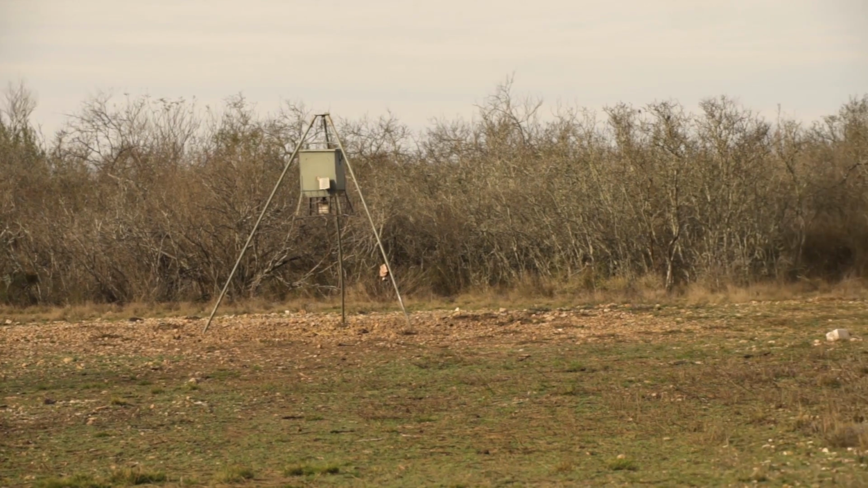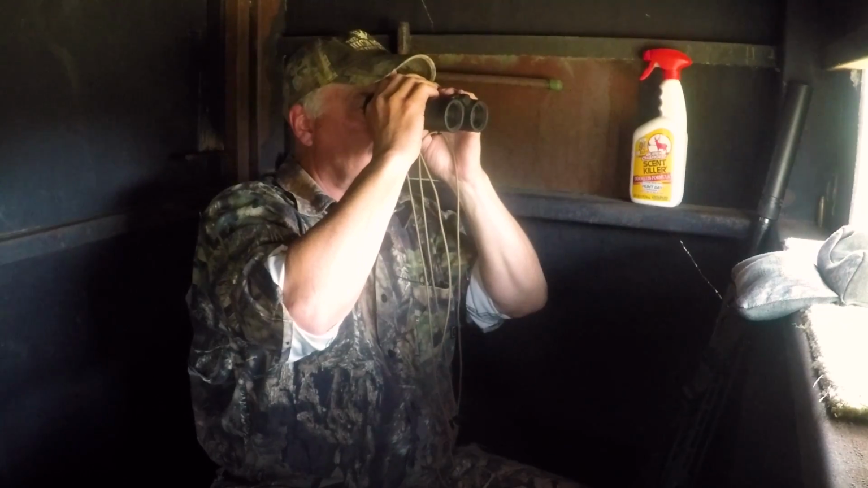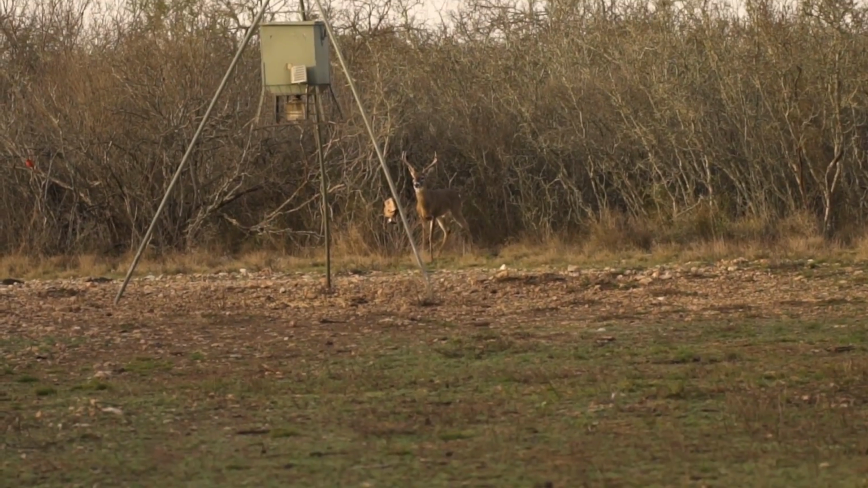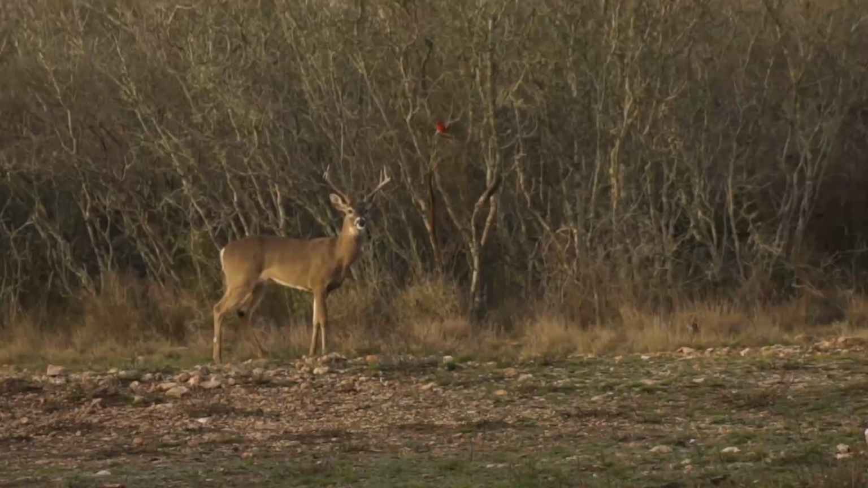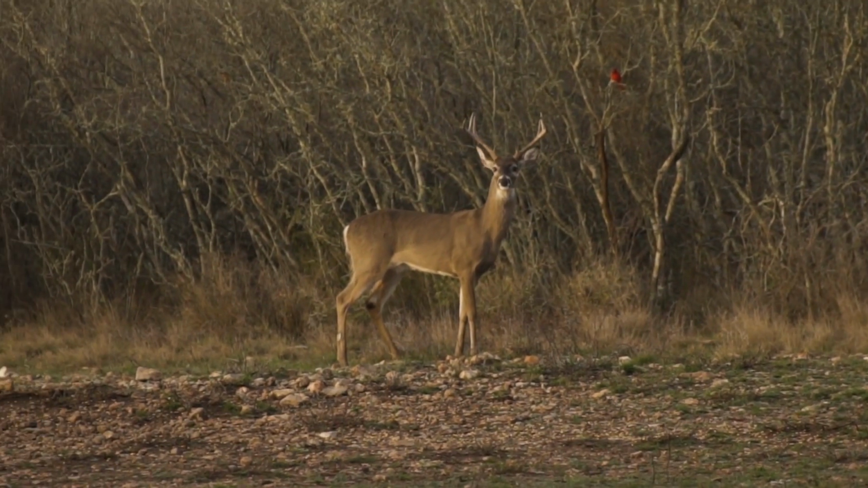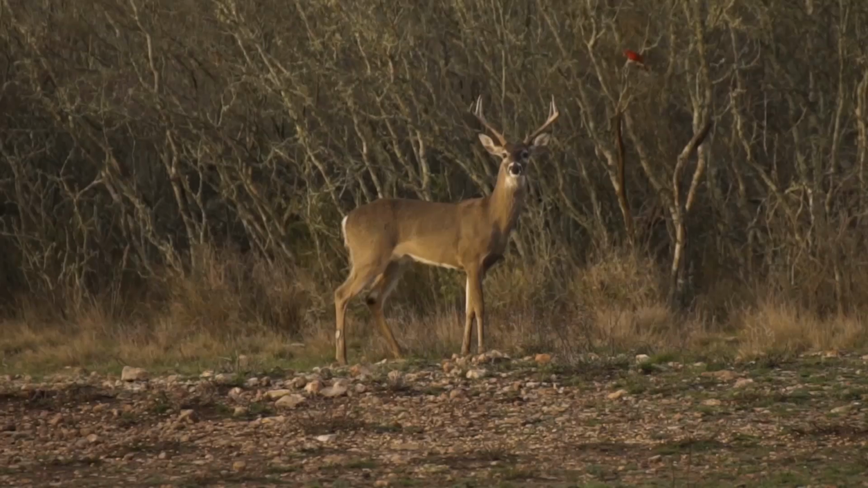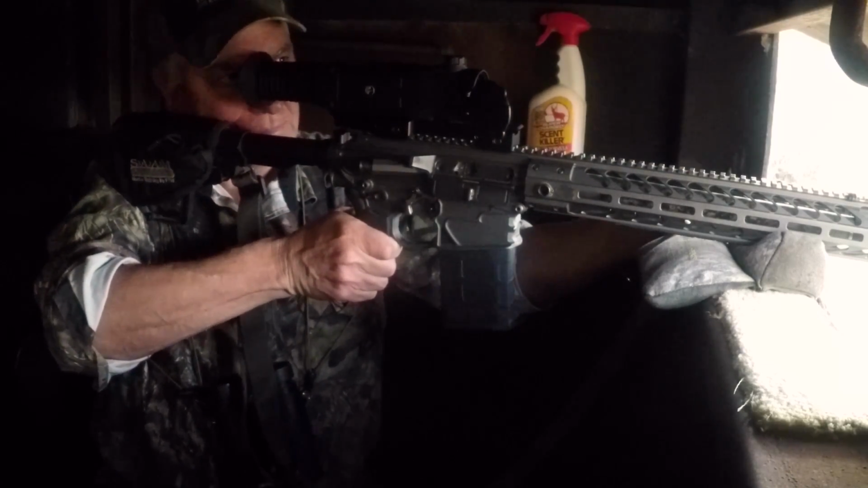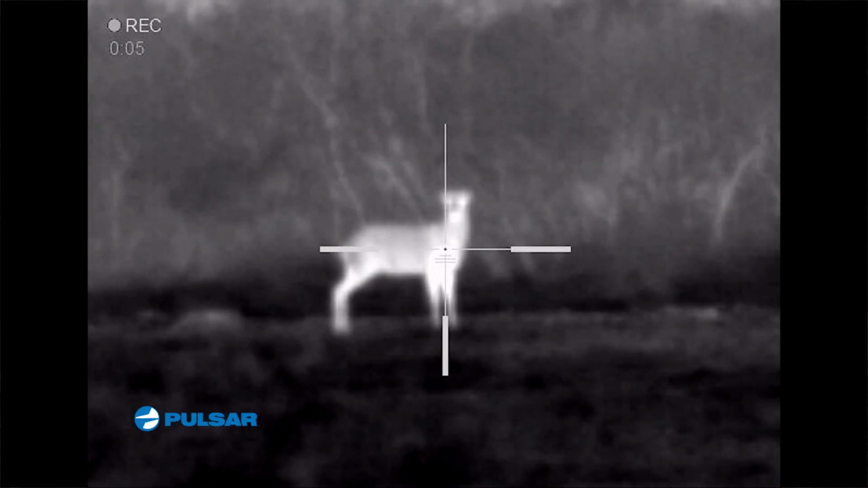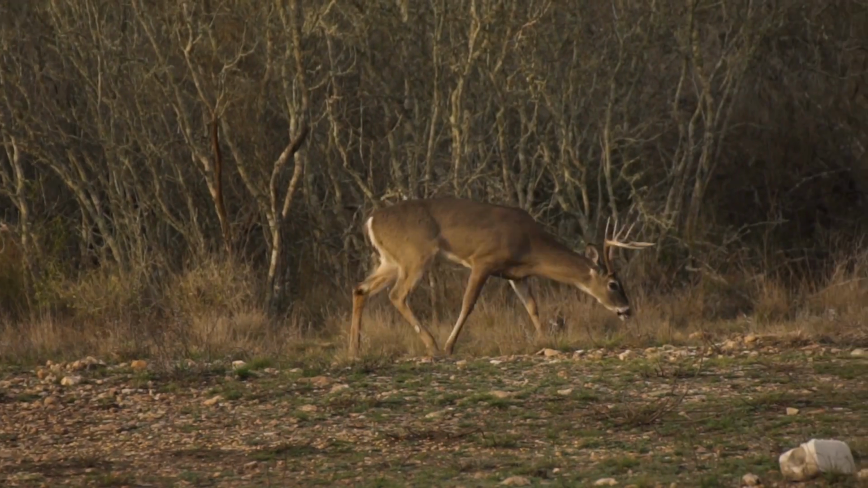It's mid-January in South Texas, and the temperature feels more like it's springtime. Near record highs have the deer activity slowed down to where any deer sighting right now is a blessing. Finally, a deer shows up, and it was a good time to be able to gather some footage using the Pulsar Trail 50 thermal rifle scope.